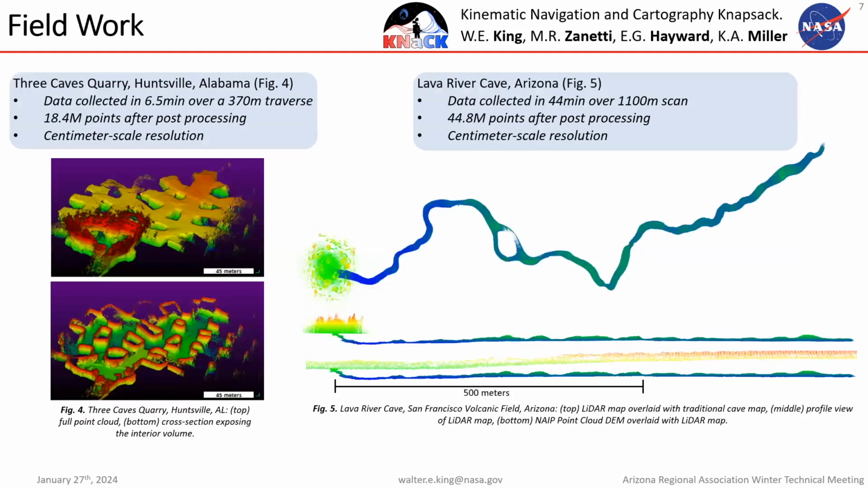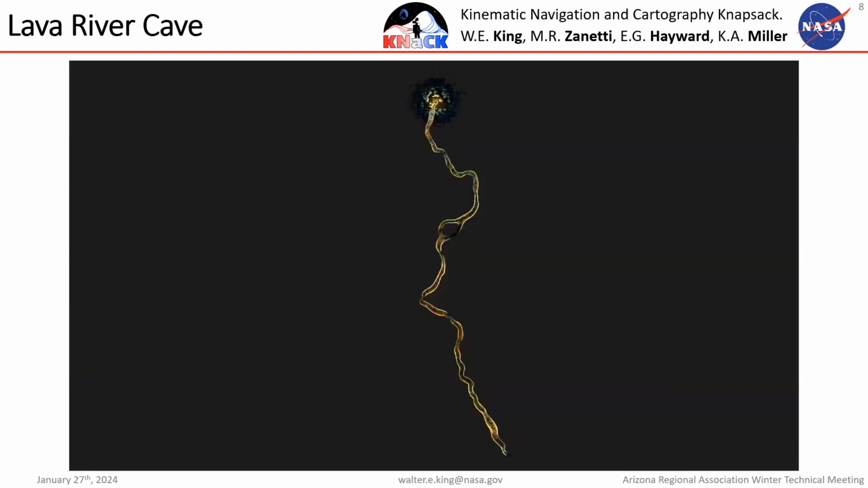Next slide, please. All right, so I'll tell you a little bit about the field work that we've done. We've scanned two different caves. One I already talked to you a little bit about, the quarry here in Huntsville. And we also did a scan of Lava River Cave that's out in Arizona. So it's just north of Flagstaff. It's a lava tube that's about 700,000 years old. It's on public lands and it sees a lot of public traffic. So Ray, if you'll advance, I'll show you a fly through